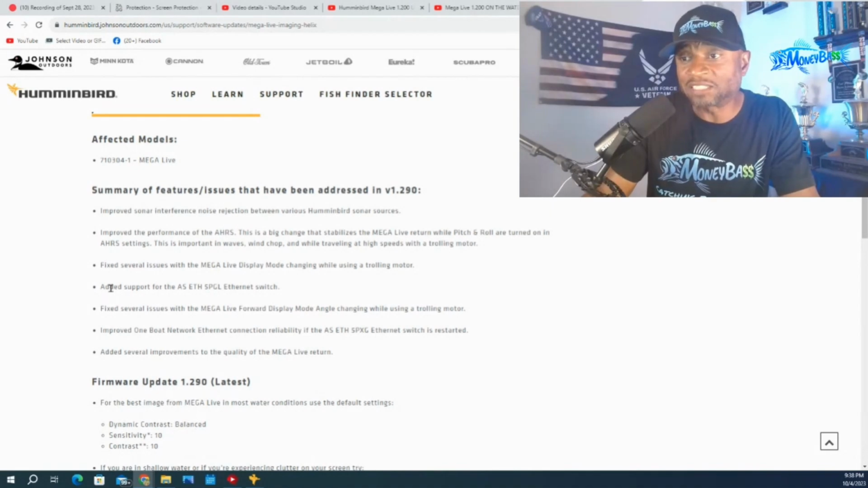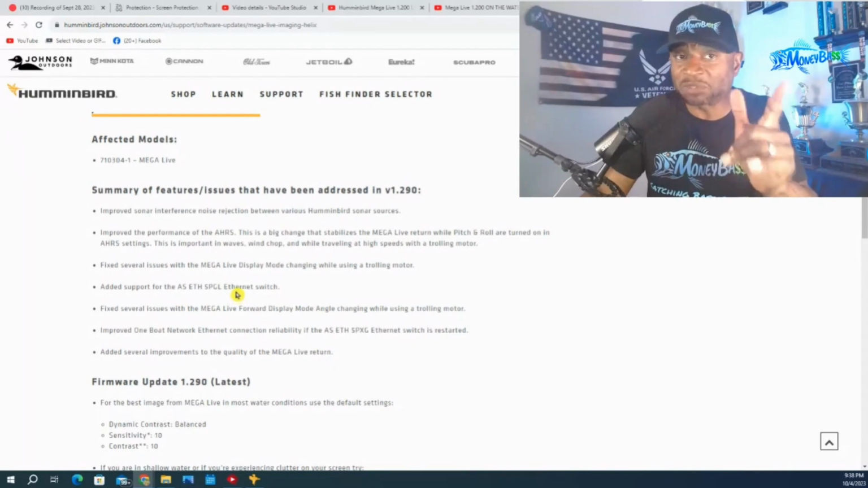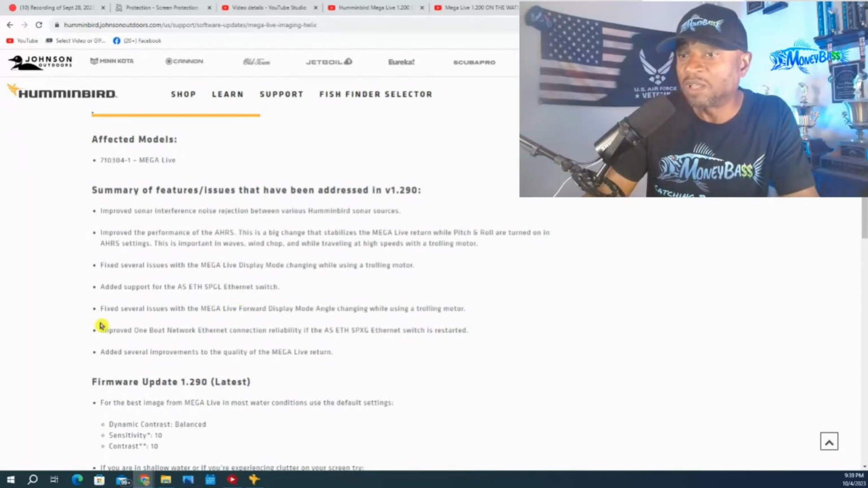Next is added support for the ETH5 PGL Ethernet switch. All right, so hopefully that's something that will help a lot of you guys out that have been having some questions about those networking issues.